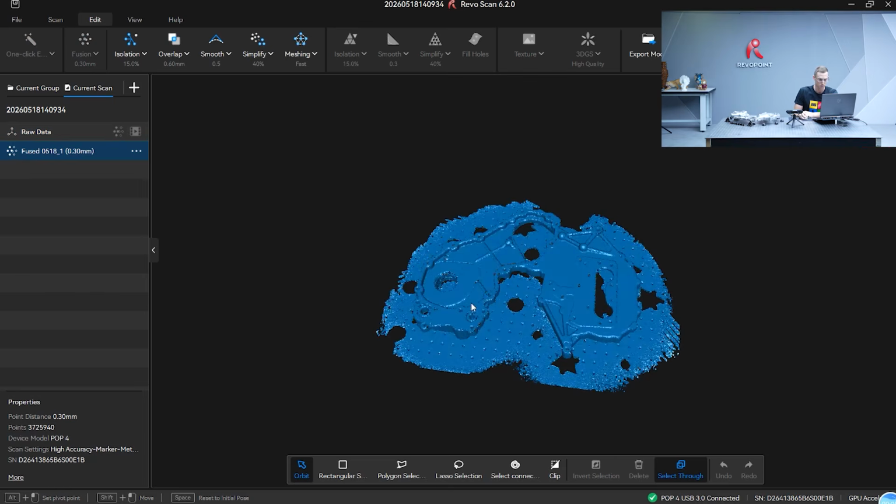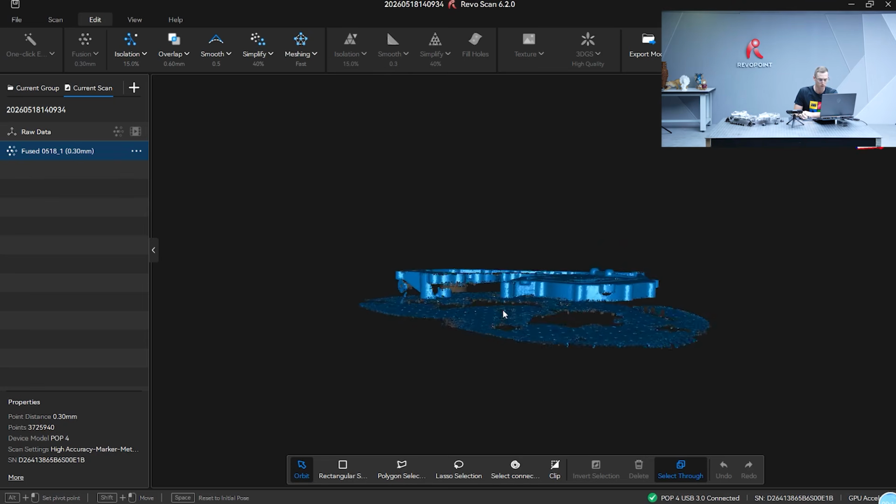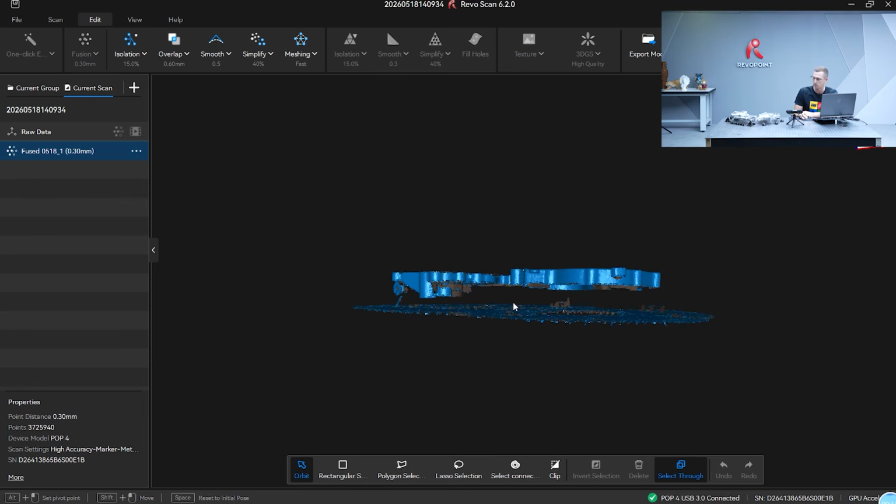Okay, so looking pretty good. Before we go and isolate that, let's cut this part off. This is where it comes in handy that I had it up on those pyramids. Down here, all the selector tools, slice through here, invert selection, go ahead and delete that.